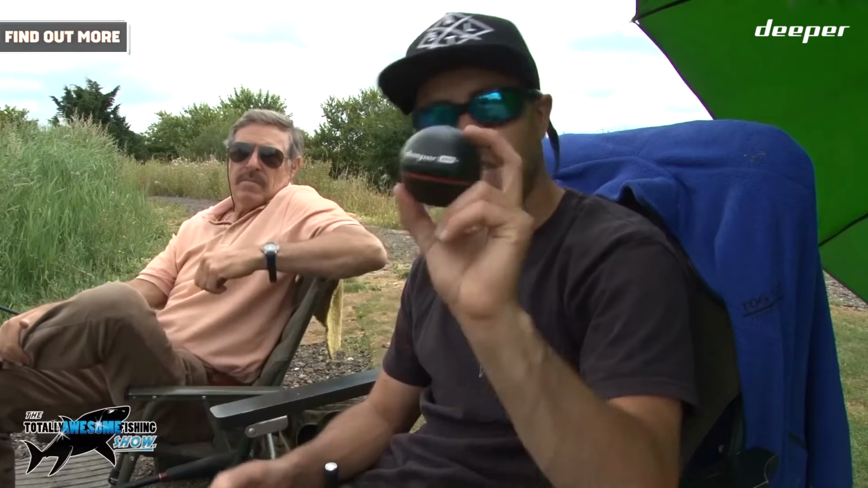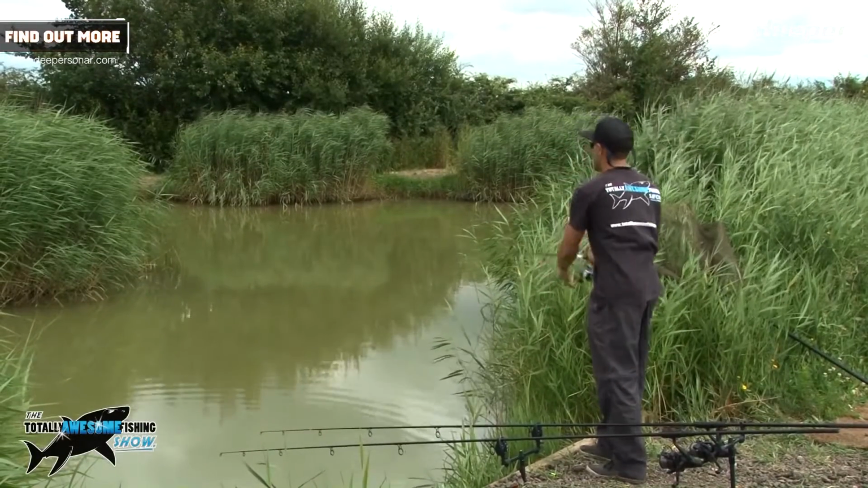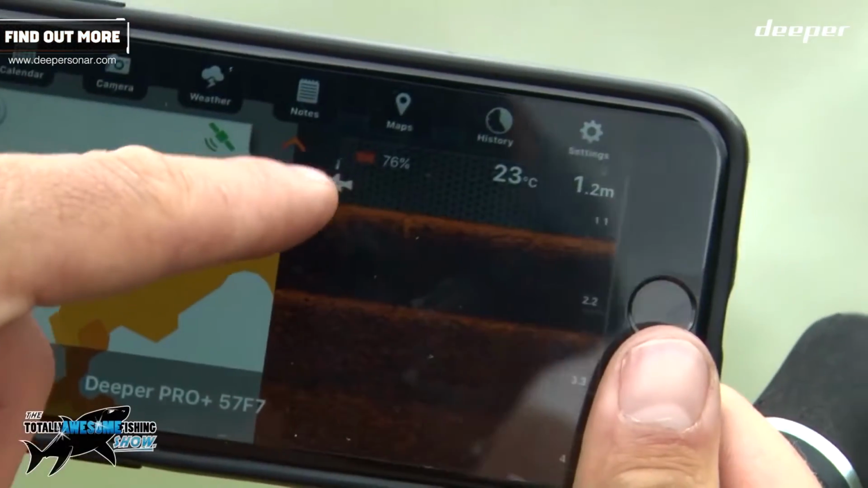try and target individual catfish using the Deeper Pro Plus fish finder, the castable fish finder, and the app on the smartphone. It's only a small lake, it's very small. In fact, I'll probably be able to map the whole lake in about 20 minutes because one of the benefits of these is that it gives you bathymetric mapping so that you can basically see the composition of the lake bed. And there's absolutely no question in my mind that you can spot individual fish on the